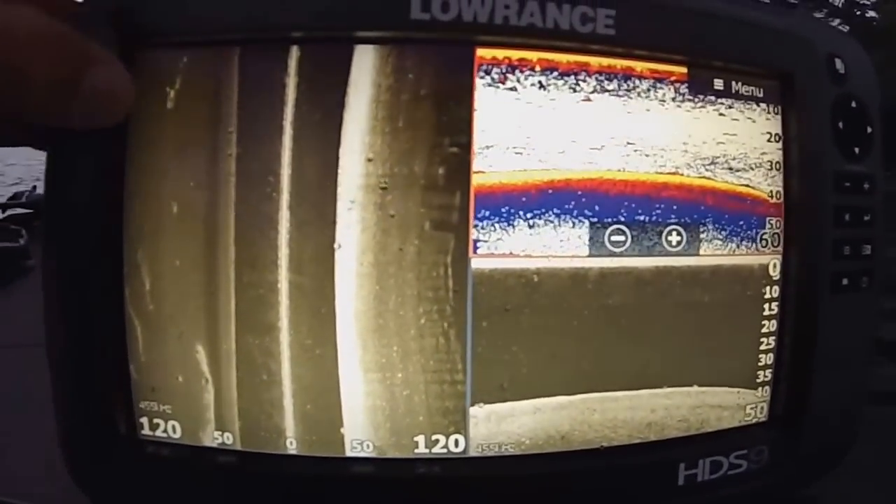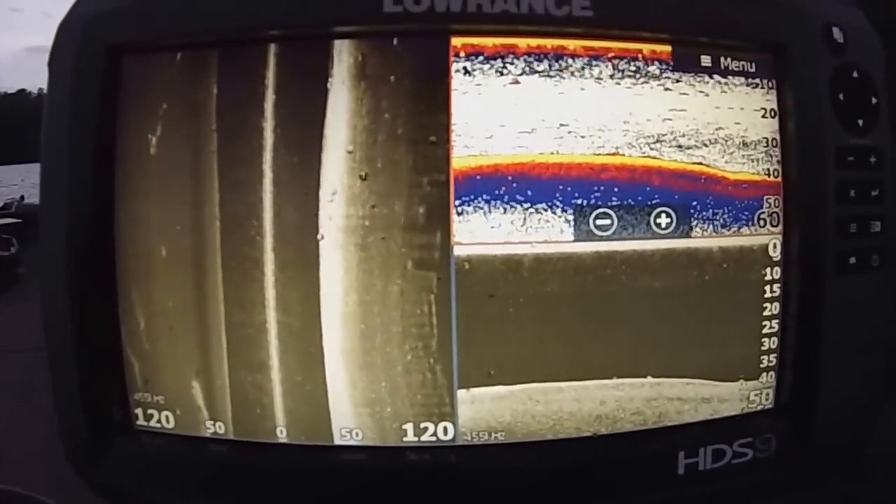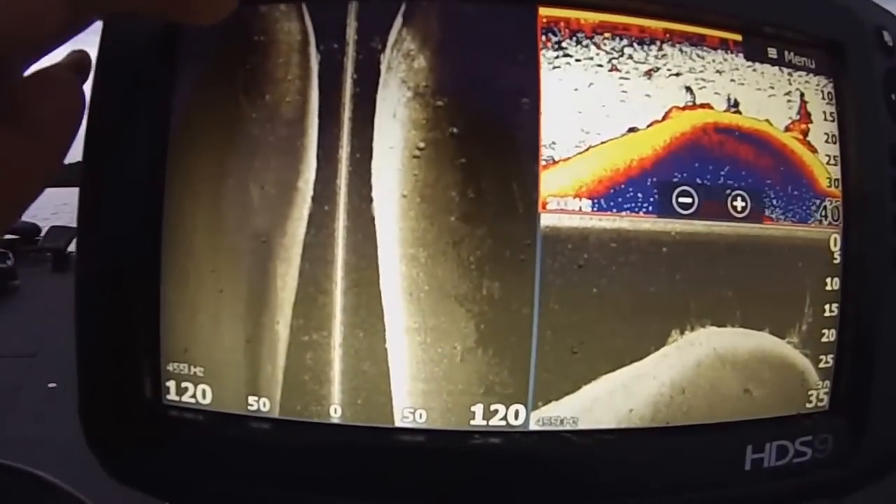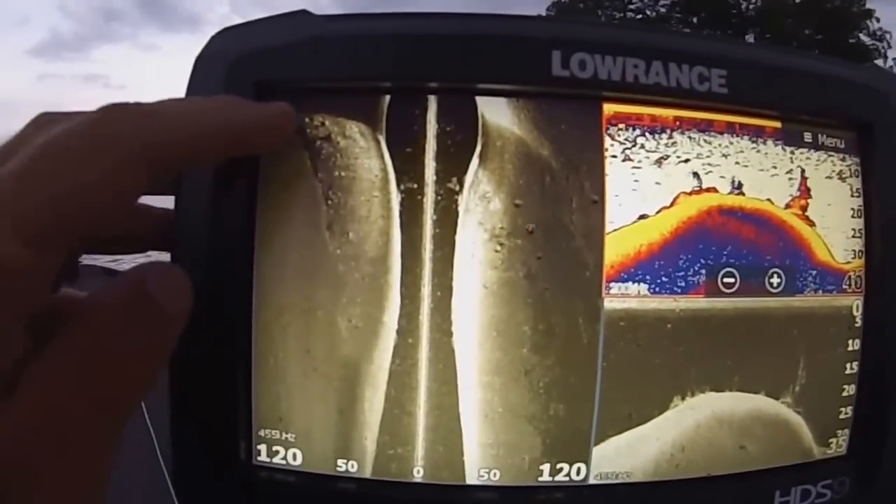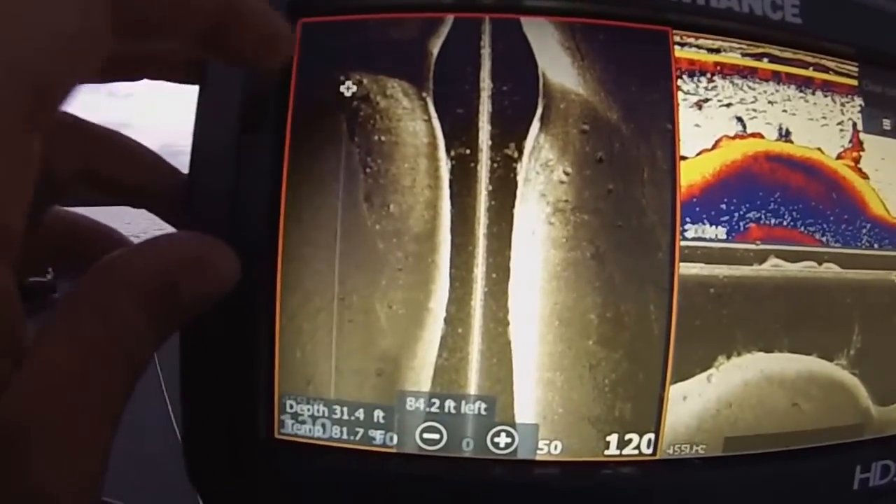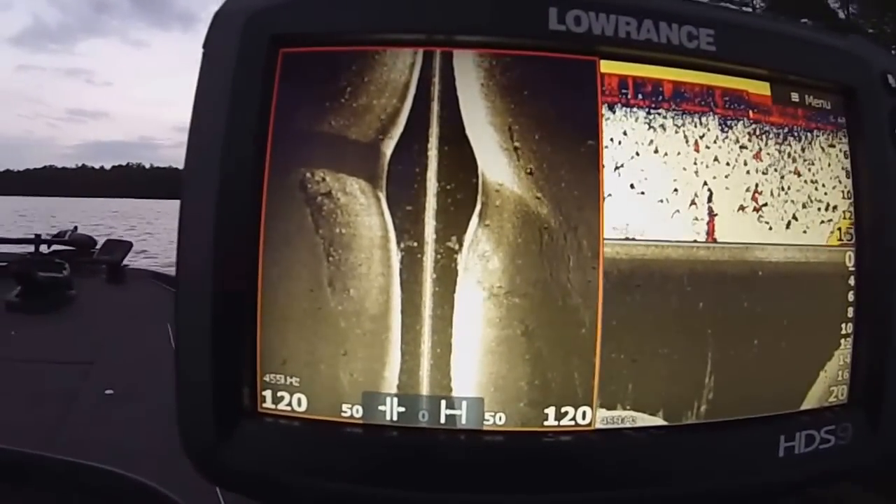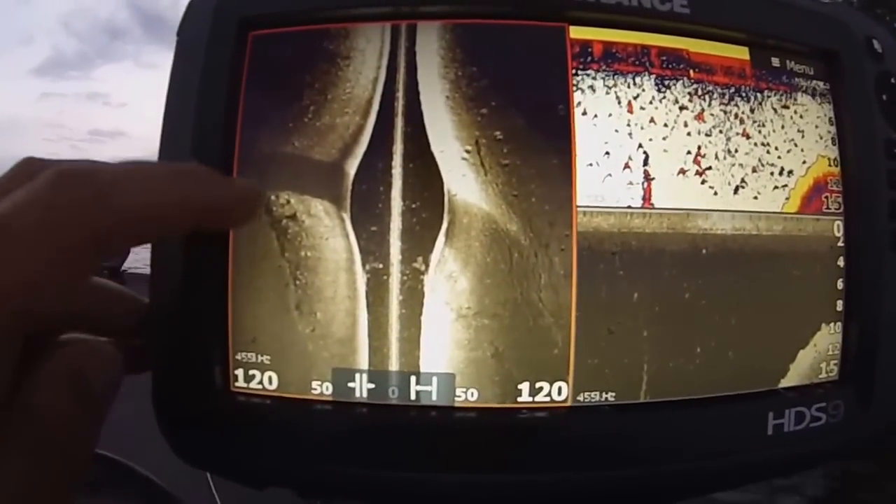So we got something over here. It looks like catfish, because it's a pretty good line. All right, we have fish. Look at all these fish on this point right here. They're stacked in there. See how that point comes out? That's a good area that they would like to stack on. It's right there. Looks pretty good. You can see they're stacked on the bottom of it right there.